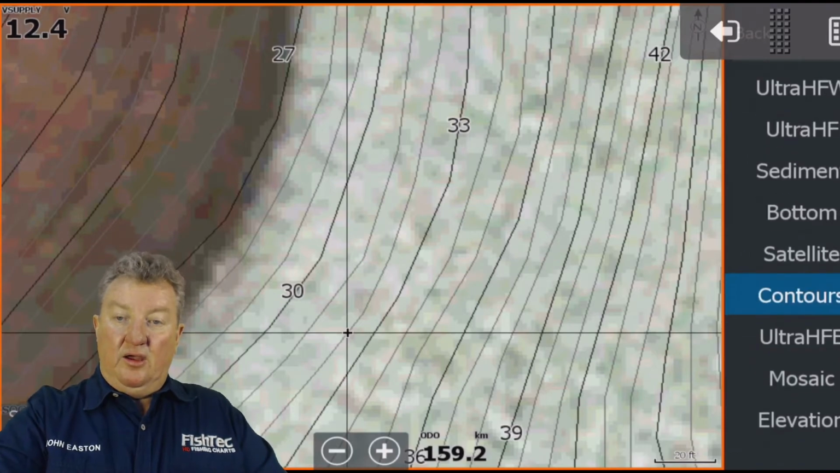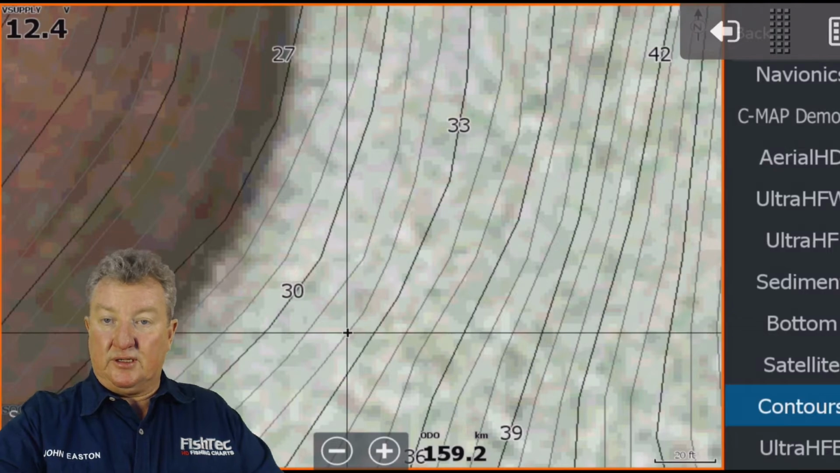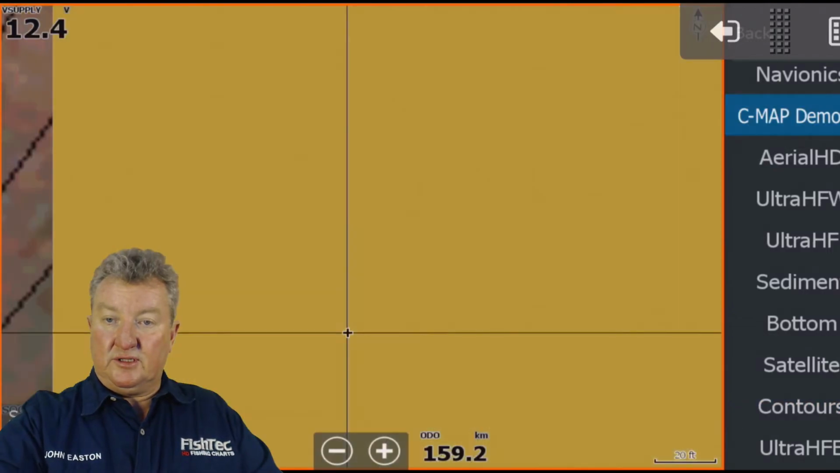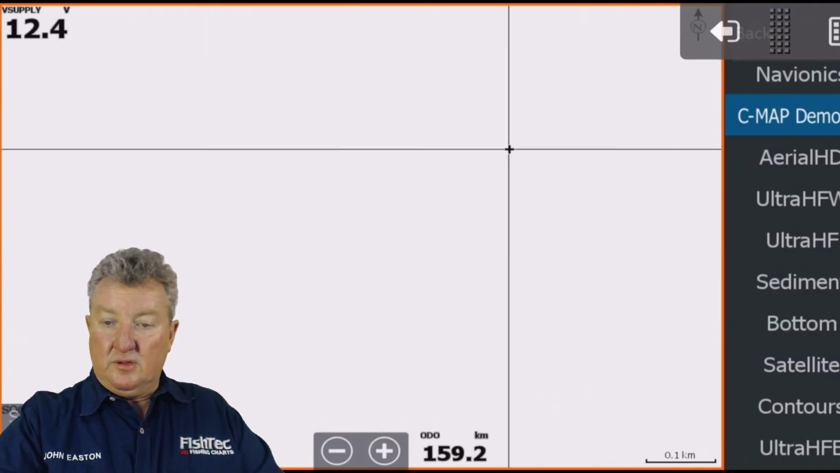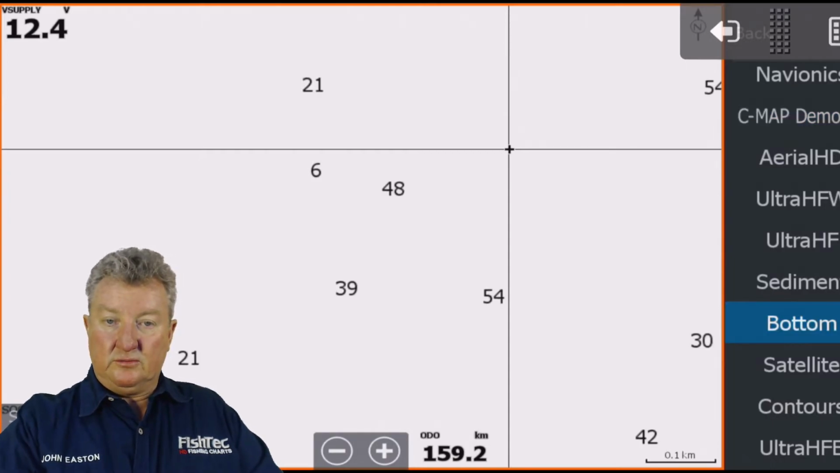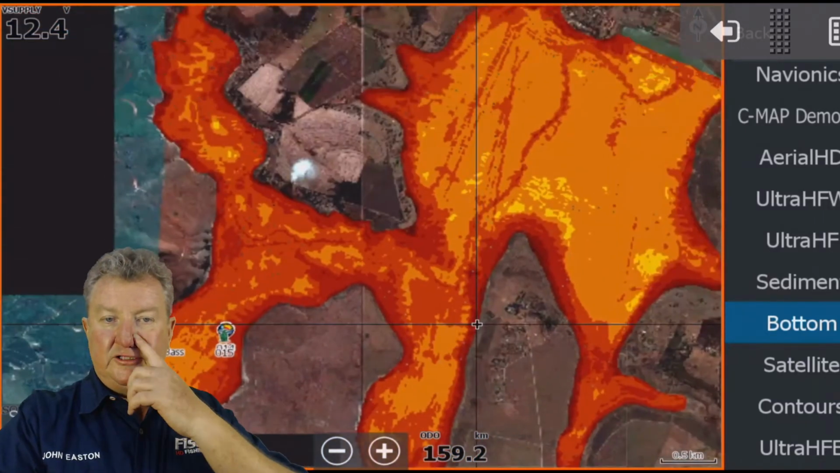Oh yes, that's the other thing, guys. Let's go and see map. I want to show you something quickly. Don't know, it froze up there for a second.